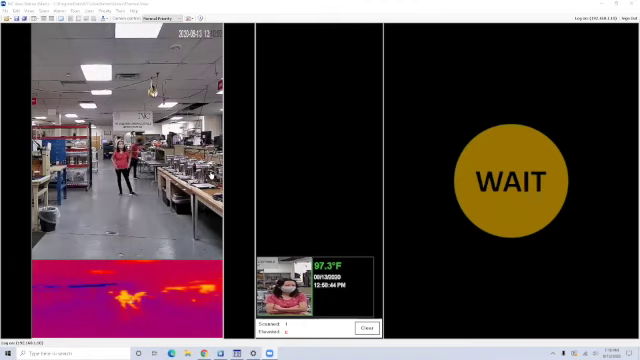Now, the ViewStation software is also capable of alarming. And right now we have the system sending email or text notifications in our current customers. But like Jared said, more sophisticated interfaces can be accomplished via the ViewStation and other protocols.